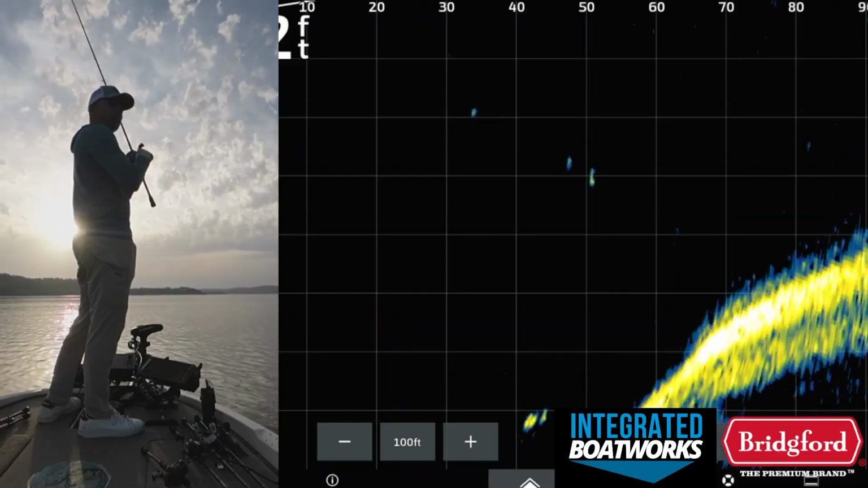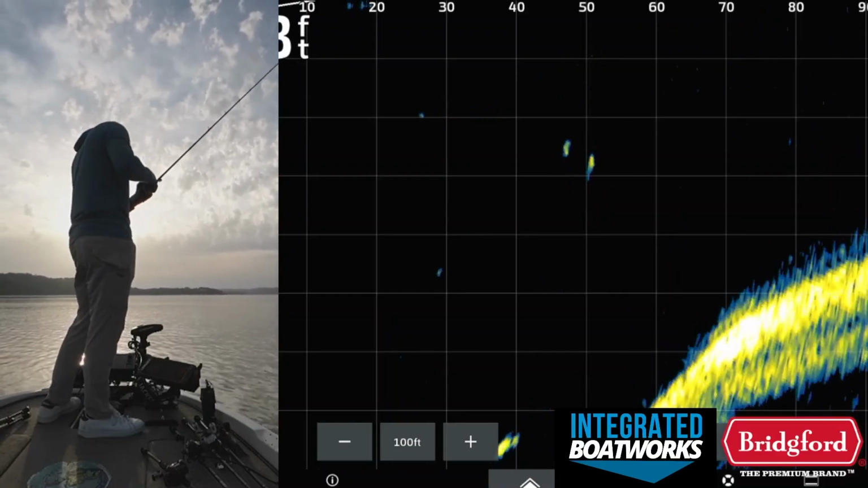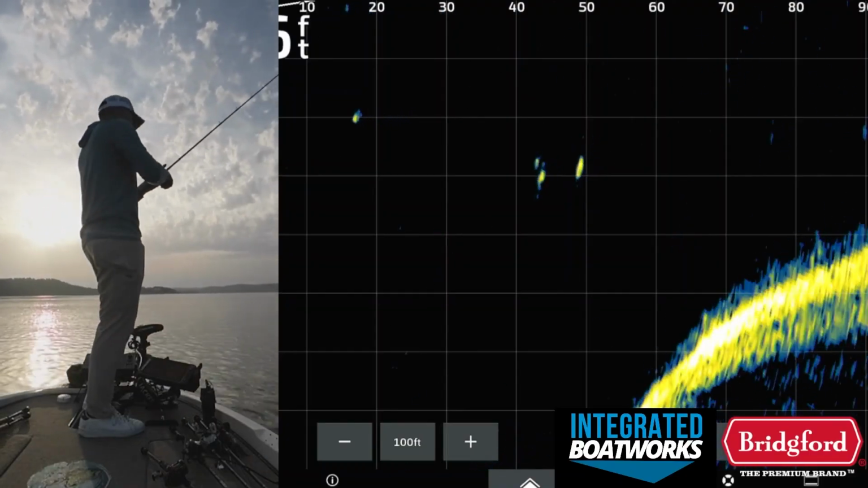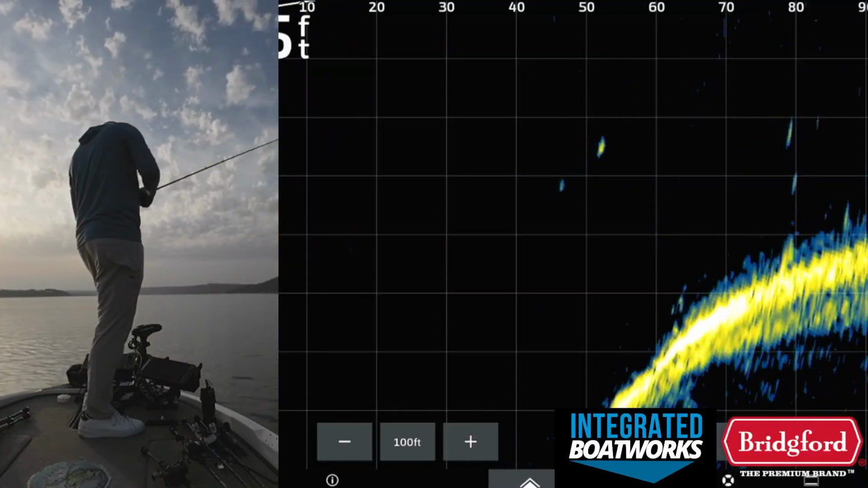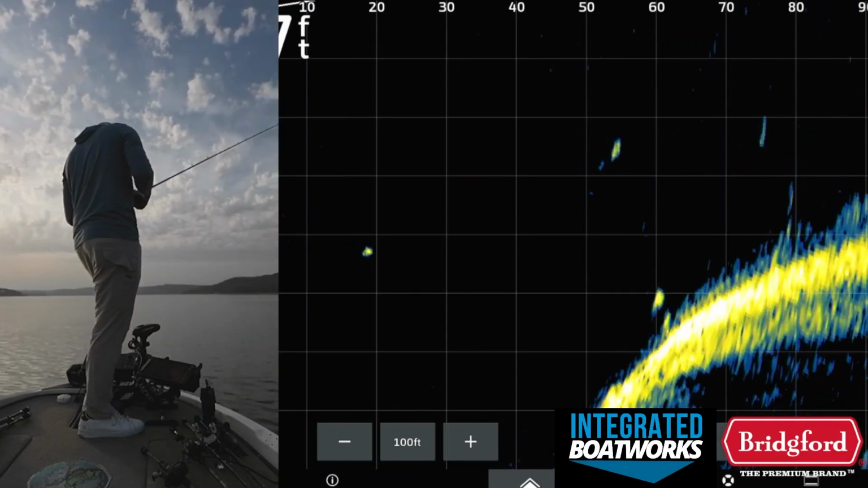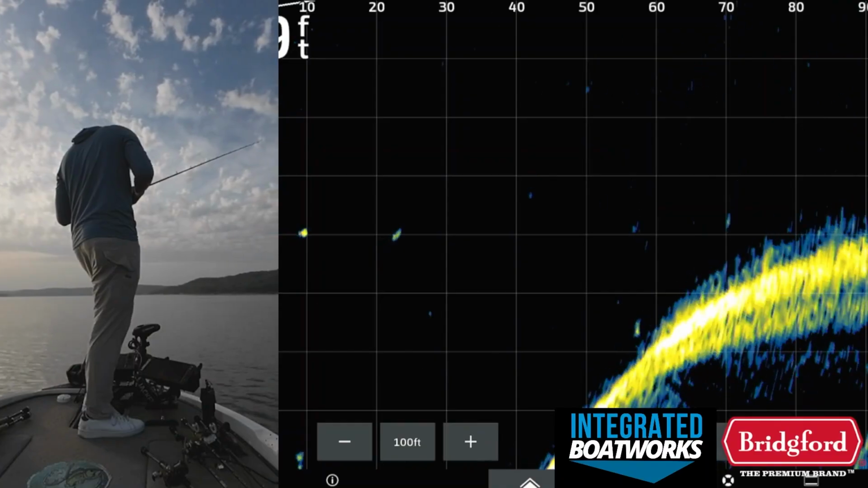Usually this is all I would need to throw, but I've not caught them on a hair jig as of late out here. These fish, literally the hover rig and the wake bait have been the only two things I can actually get bit on. It's so weird that they're not eating it today. Everything else is just not working. You see my hair jig out there at 70 feet.